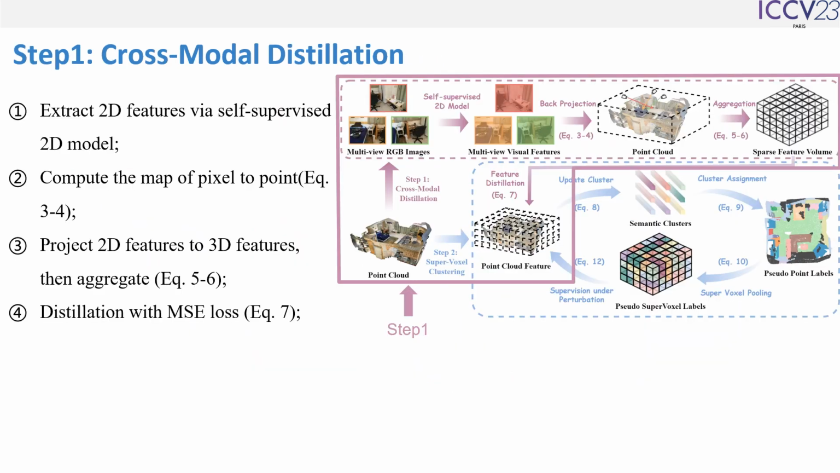As shown in the box, step 1 is Cross-Modal Distillation. First, the features of multiple views are extracted using a self-supervised 2D model. Then use the intrinsic and extrinsic camera parameters provided by the dataset to construct a pixel-to-point map. The pixel features are aggregated into 3D space using the obtained map for knowledge distillation, thus distillation with MSE loss. With the above steps, we have a 3D model with semantic representation capability.